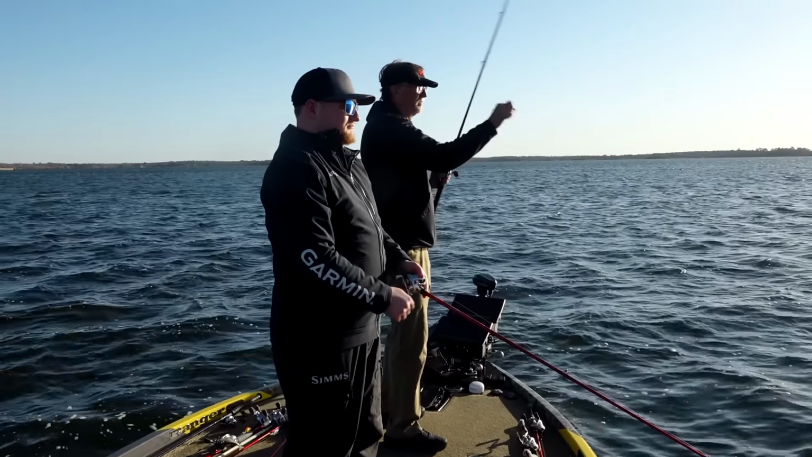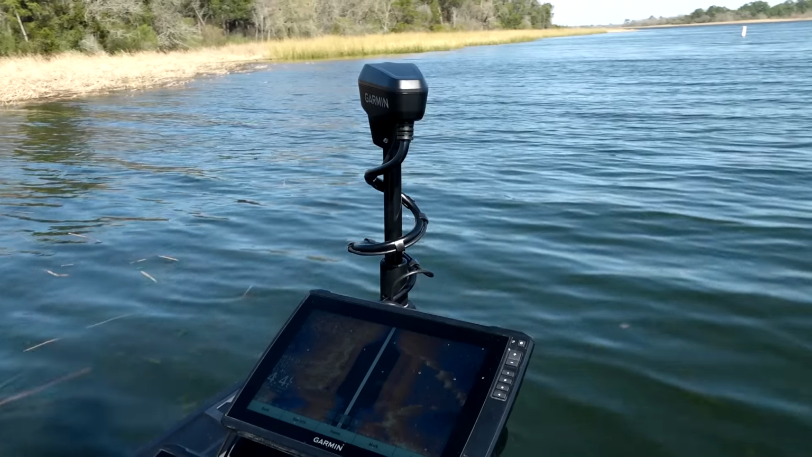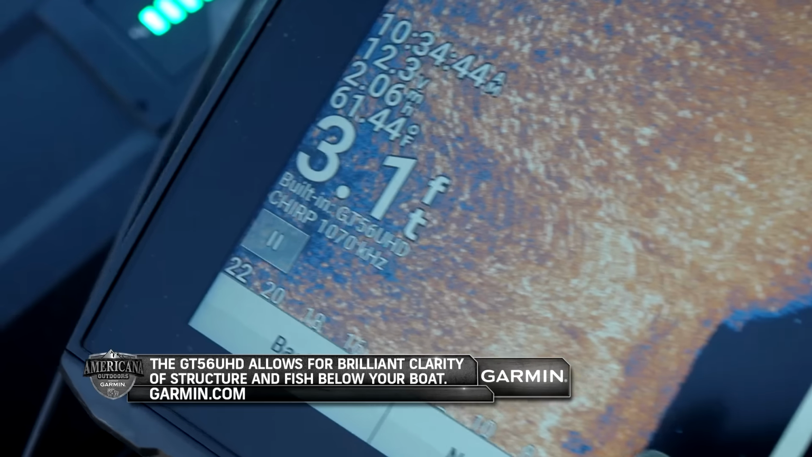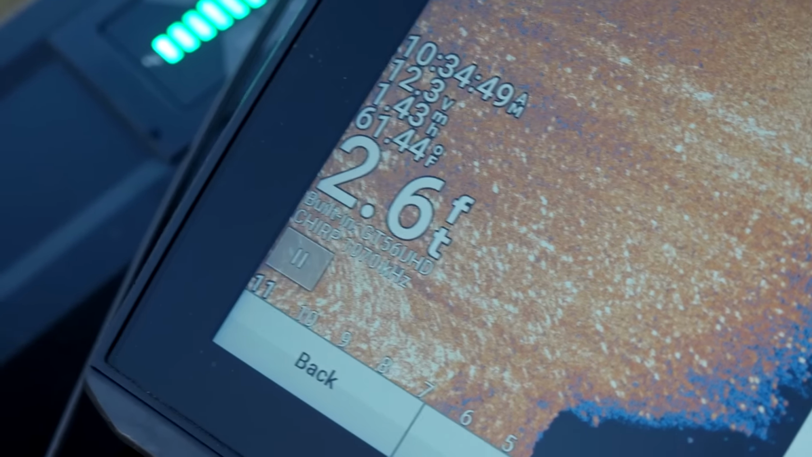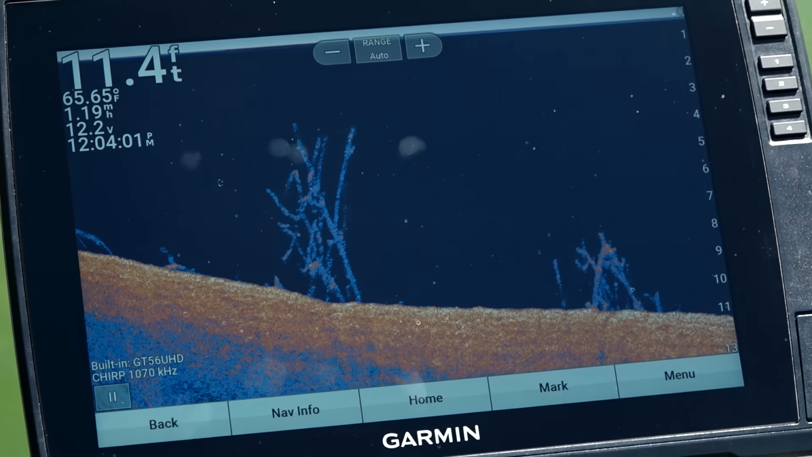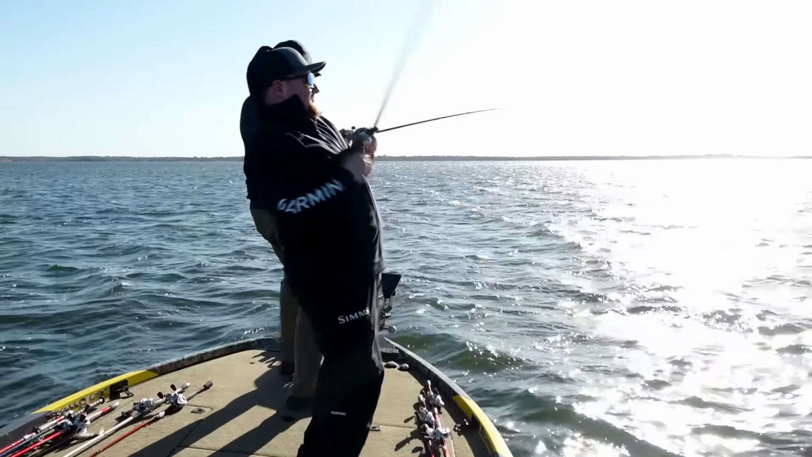So another great addition we made to this trolling motor is the built-in GT56 UHD transducer. It allows you to really get a clear picture of side view. It's got a little bit longer elements than the GT54 that's in the original Force trolling motor, and it gives you a good picture whether you're looking for brush piles or trees. Having that on the trolling motor itself really comes in handy, and you're not looking at the back of the boat on the transom. You're getting a more real-time image of that sonar, which is super important when you're trying to catch fish on brush piles or any other structure.